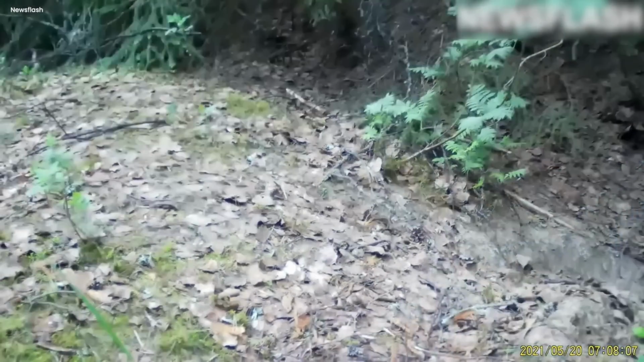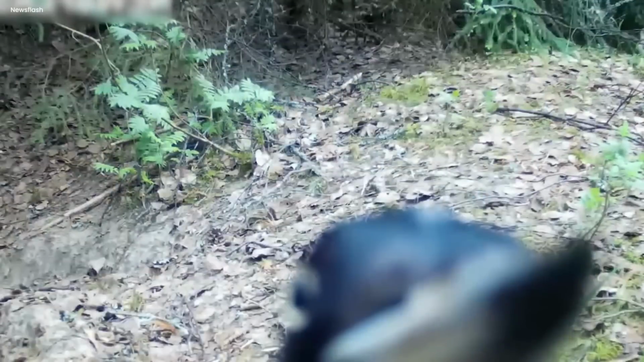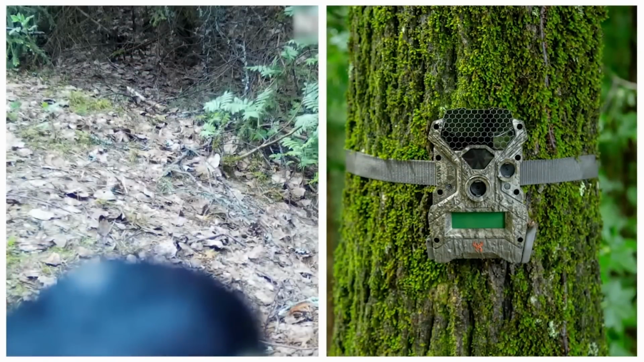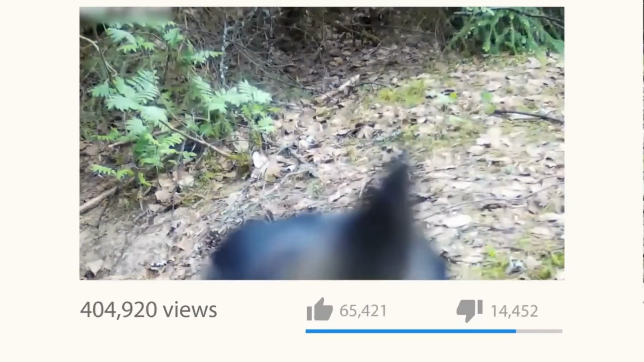They were busy pecking holes in the trees. It was amazing to watch. They tapped and tapped, making little doorways for themselves. The man made a video from the trail cam footage. He showed it to his family and everyone on the internet.